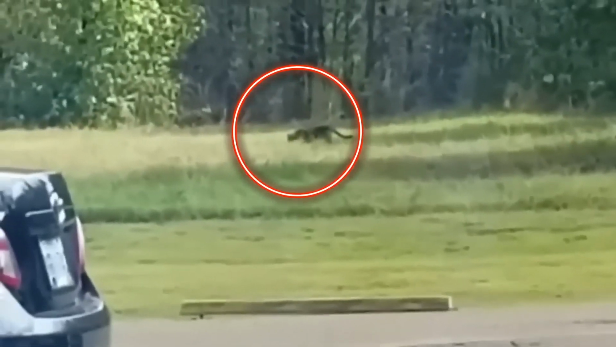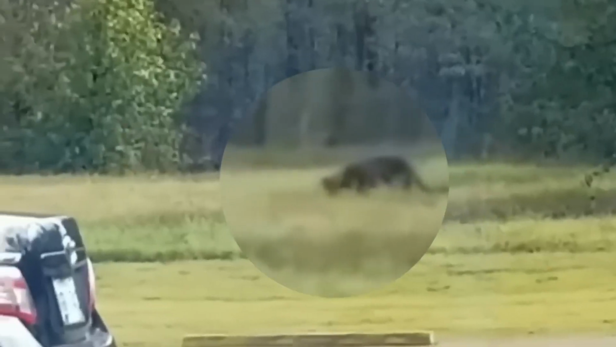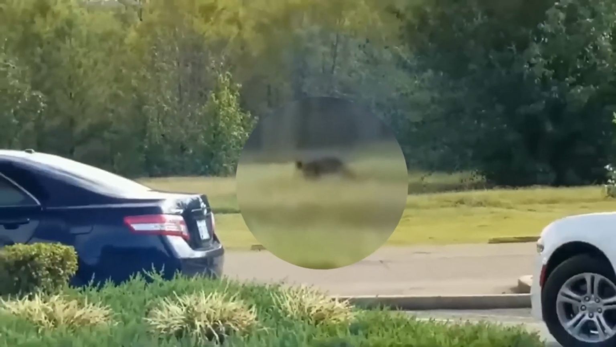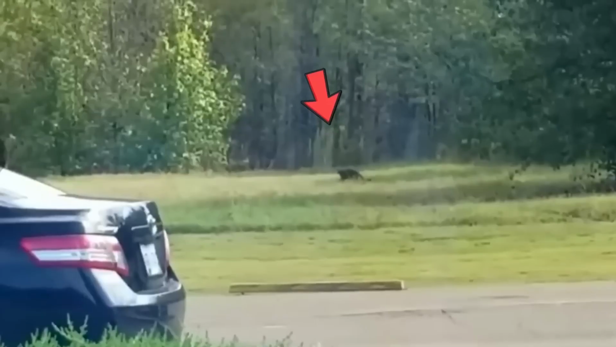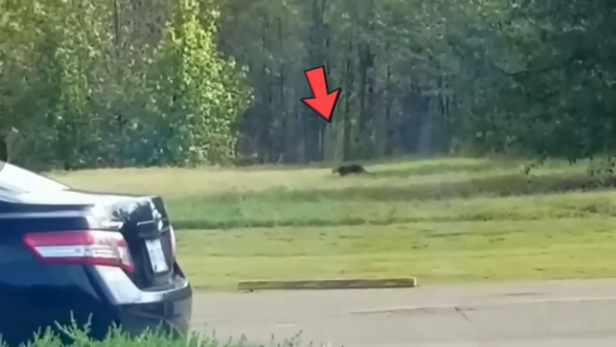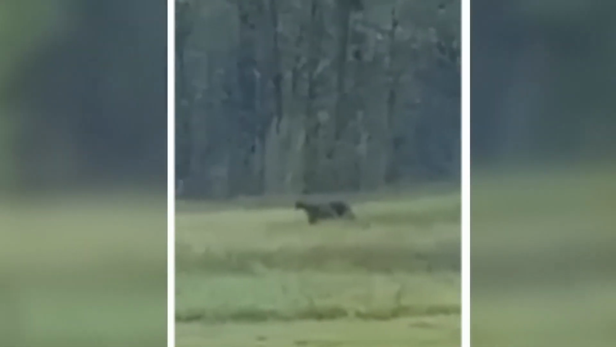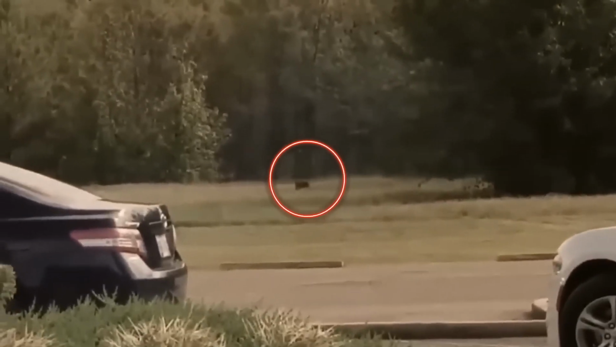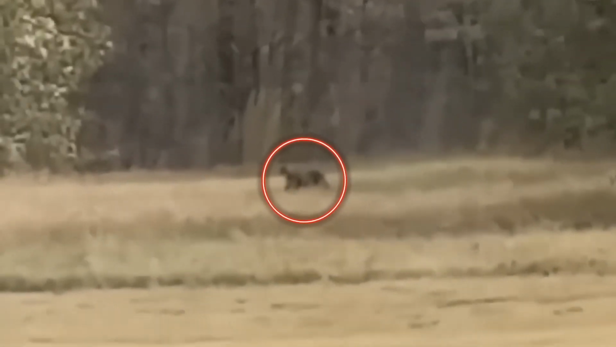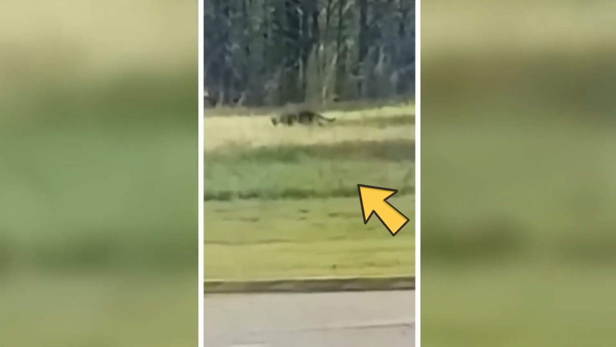In this video, which went viral, a Mississippi man named David Sluter captured footage of what appeared to be a massive black cat walking through a field. After initially thinking it was a deer or coyote, he realized it was some type of cat and started filming. David was over 100 yards away, but from the cat's tail, he could tell it was massive. Some experts have dismissed the cat as an overgrown house cat, while others believe it's a more dangerous mountain lion. Regardless, everyone is currently on the lookout for the mysterious feline.